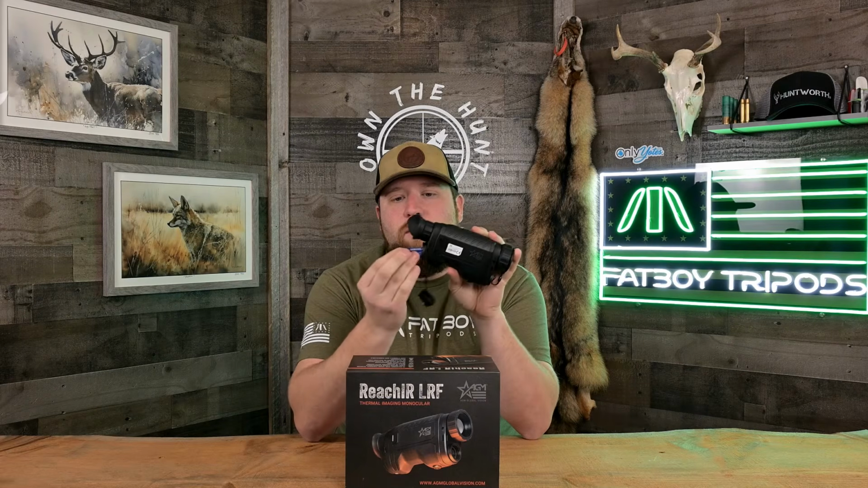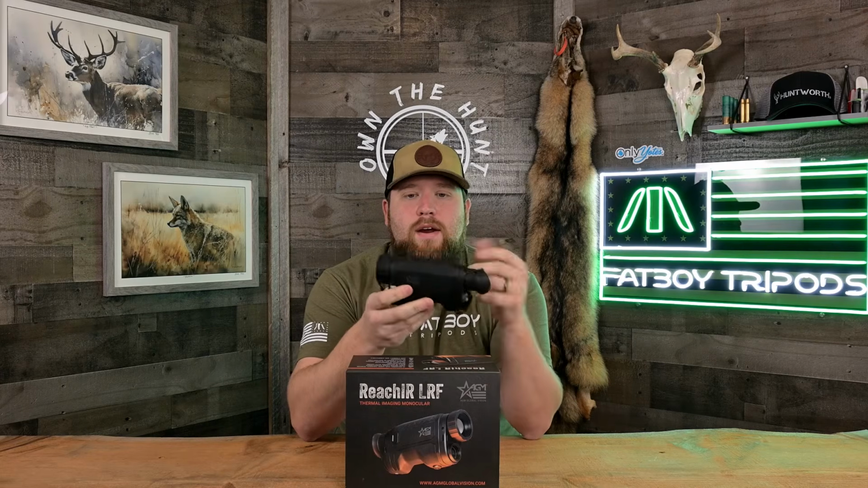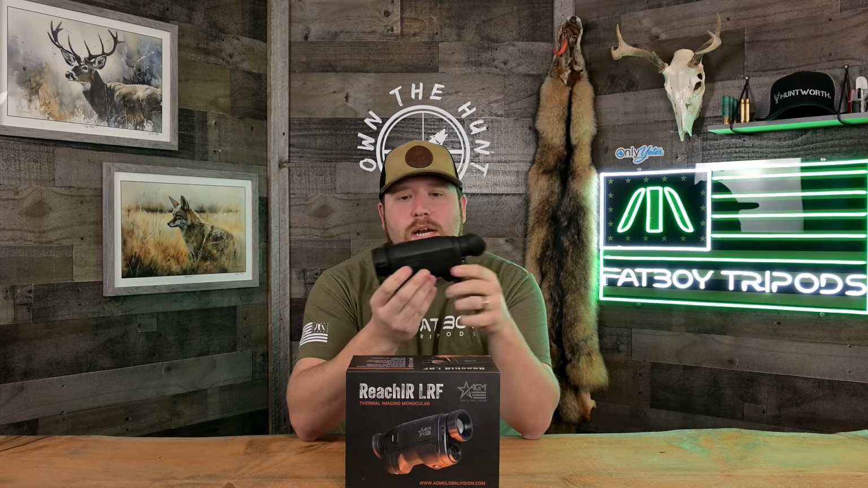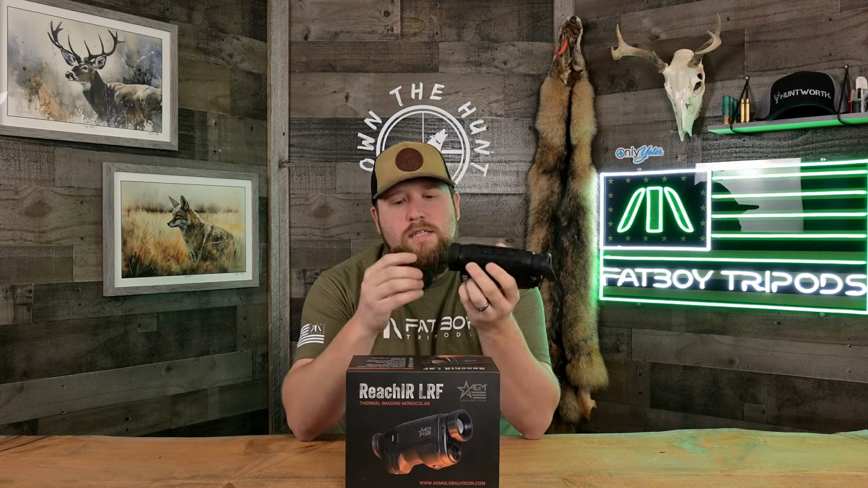Pull that door, there's the battery. Runs on a single 18650, and AGM is saying up to 4 hours of continuous runtime in their testing. I think you're going to be closer to the 3 to 3.5 hour based on my experience with this. And this specific model has a 35mm front objective lens.